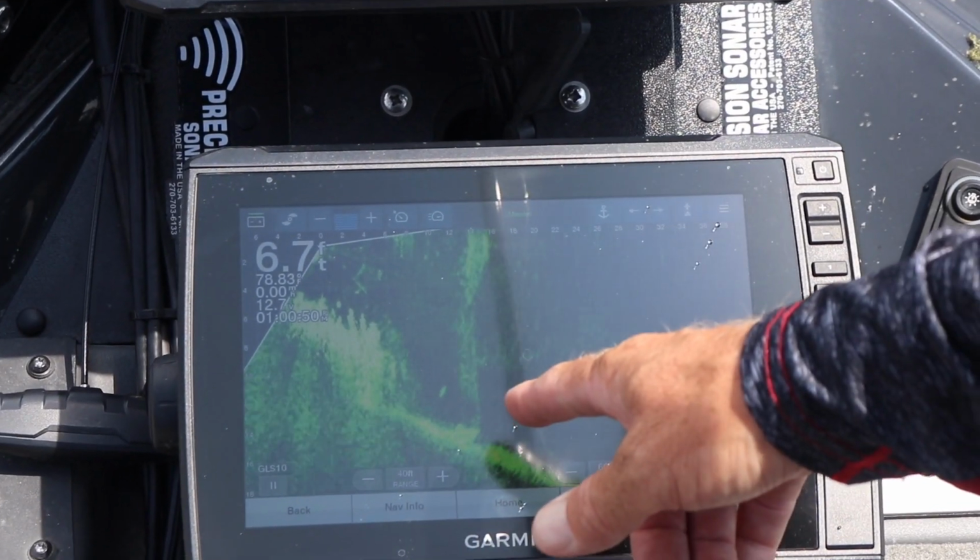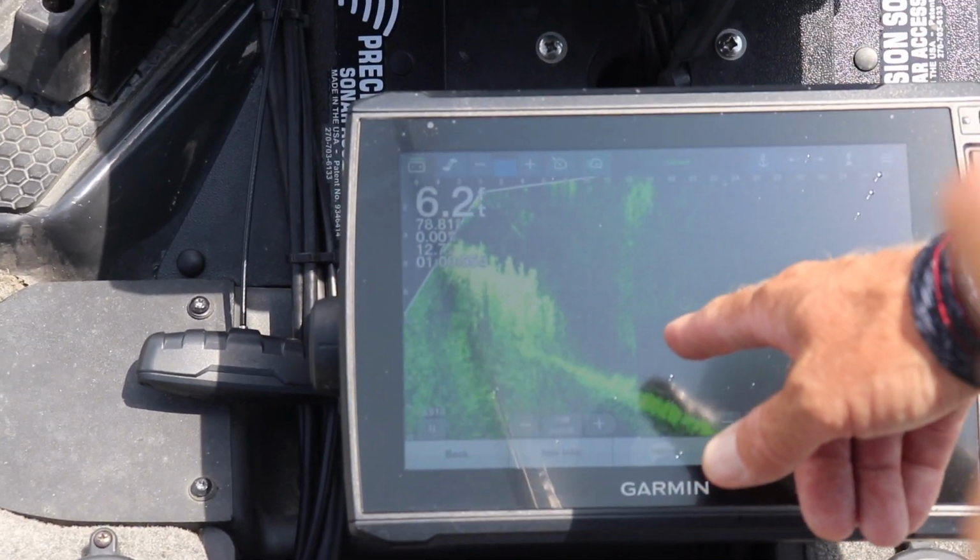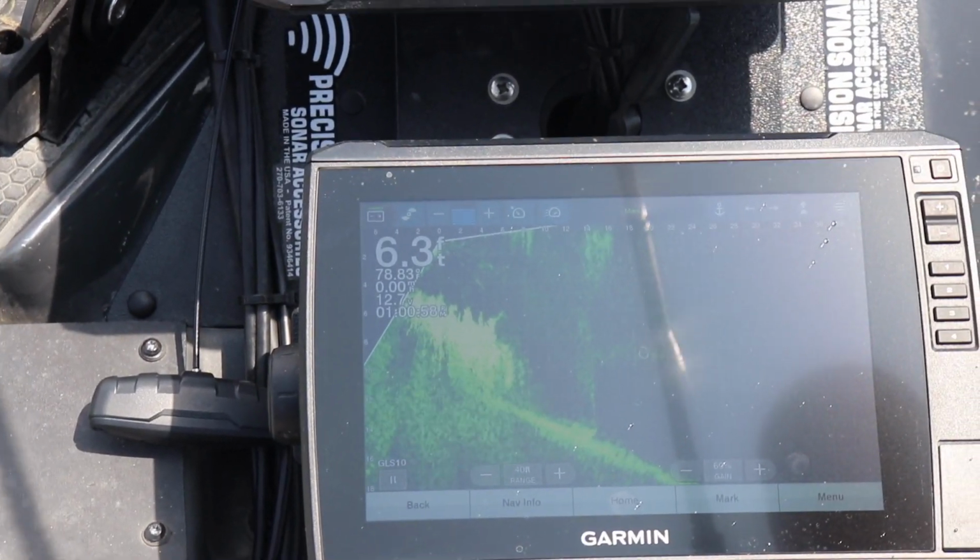There it is. So there's my jig on the bottom. And watch it hop up. Oh, the fish, see that fish come after it? Oh, he got it. Oh, he had it. Dang it.